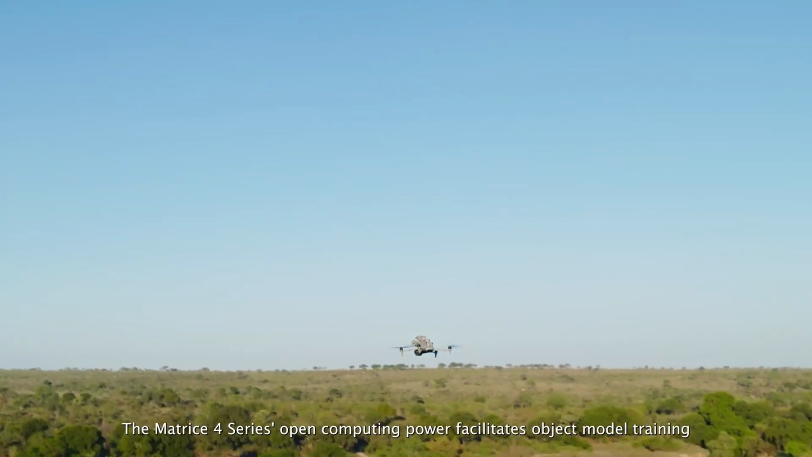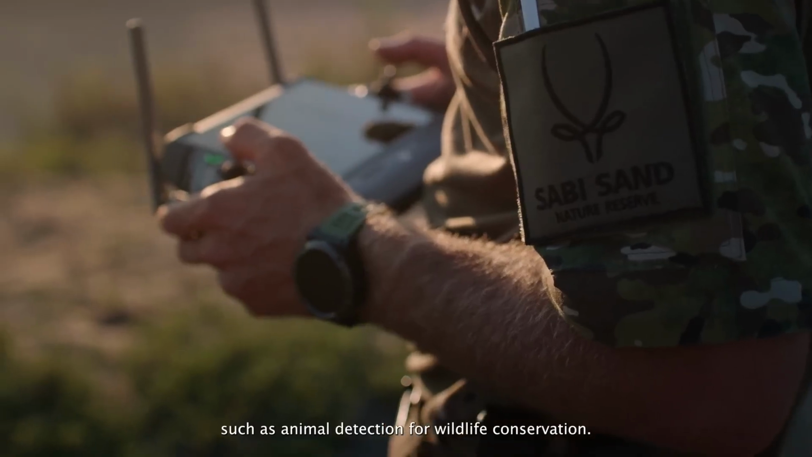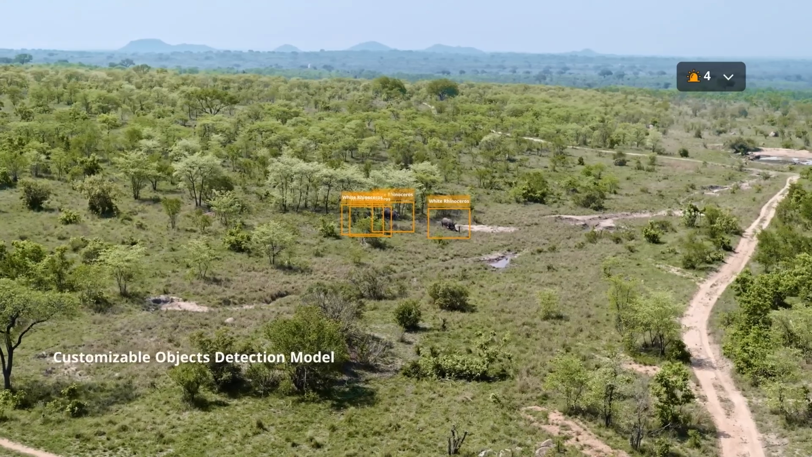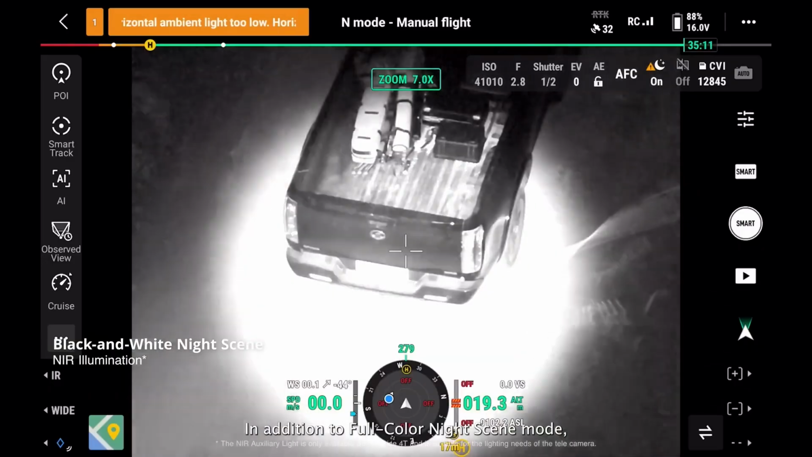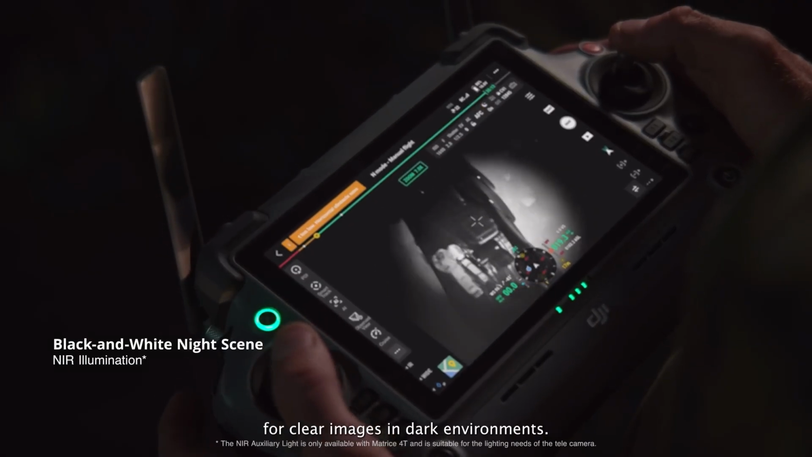The Matrice 4 series open computing power facilitates object model training such as animal detection for wildlife conservation. In addition to full-color night scene mode, the black and white mode can utilize the NIR light for clear images in dark environments. For increased detail, smart low-light photo is available.